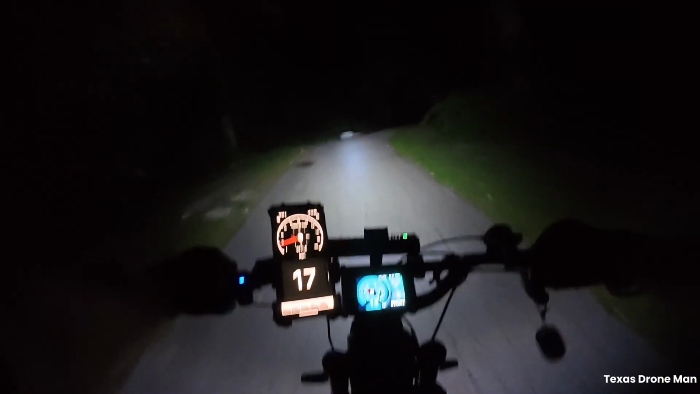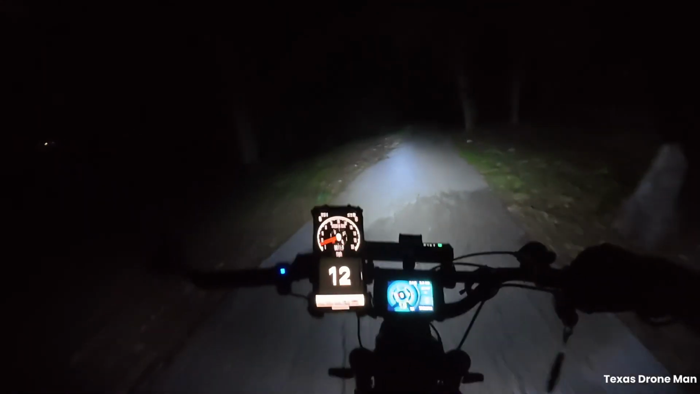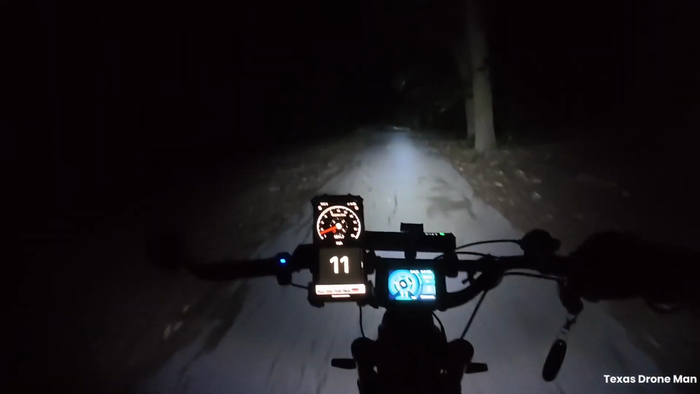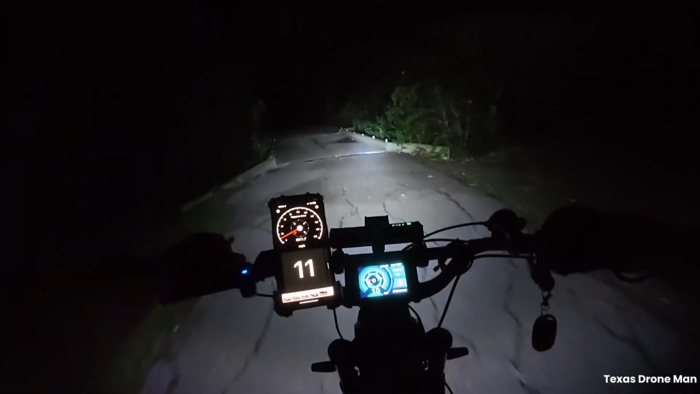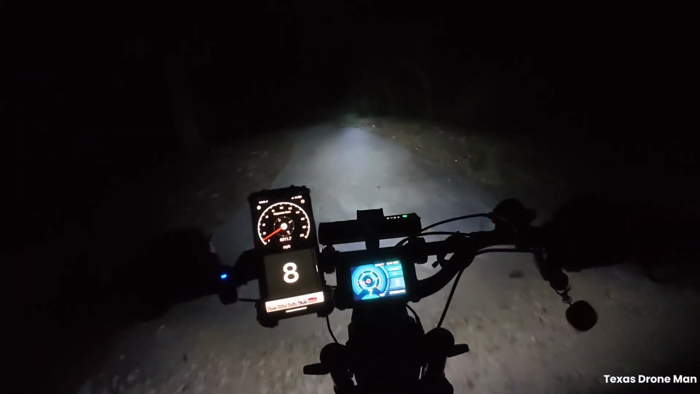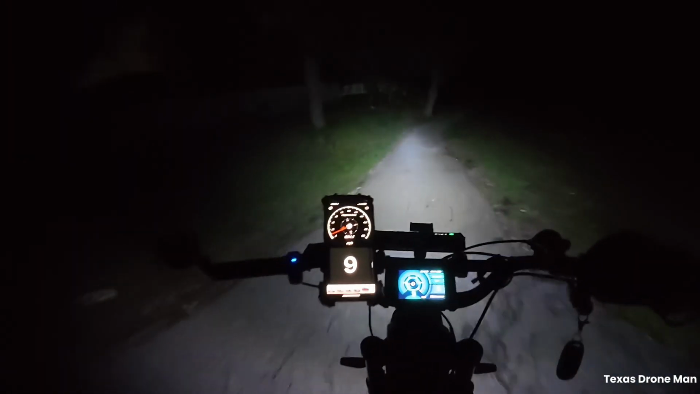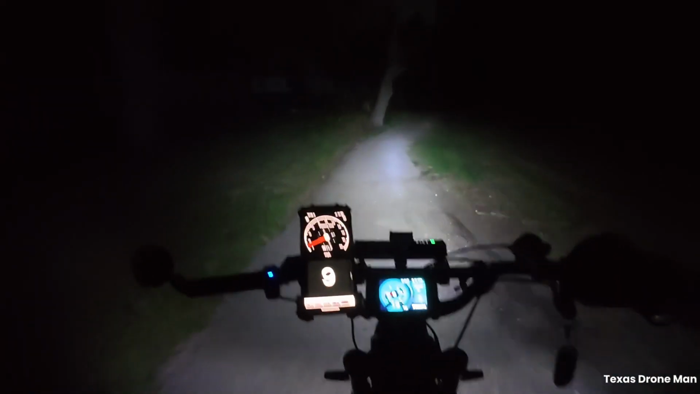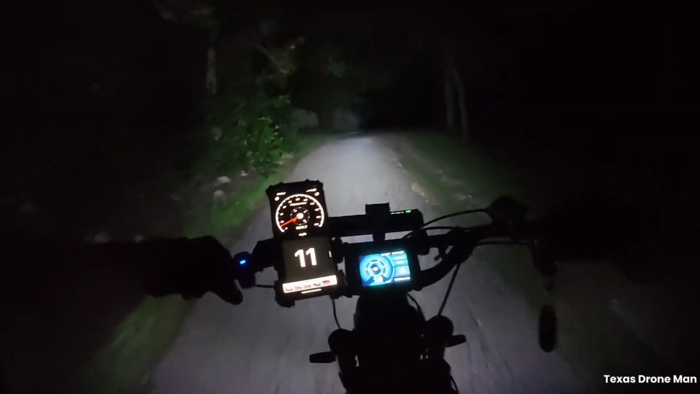I know there's a couple of these little transitions on this that's got some big concrete sticking up, knocks the piss out of these forks. Yep, there's one right there. They put concrete on the back of that one. It's kind of spooky in here at night. Kind of spooky, man, with all these trees.